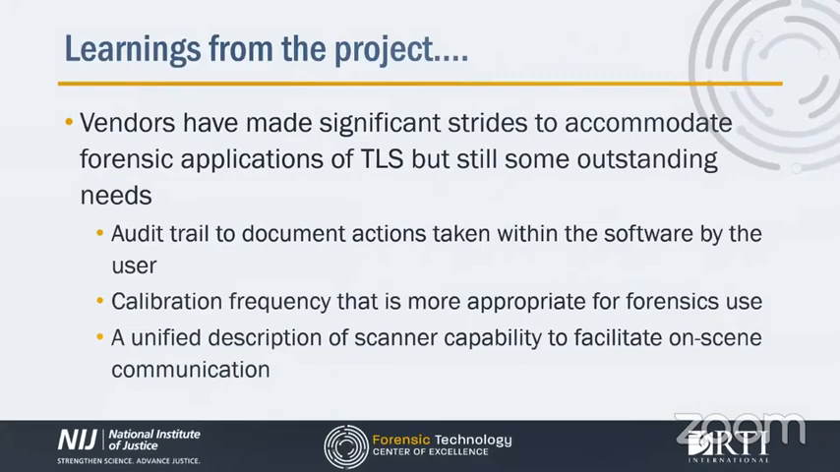There's a few other takeaways from the project. Vendors have made significant strides to accommodate TLS instruments being used in forensics, but there's still some outstanding needs that we identified.